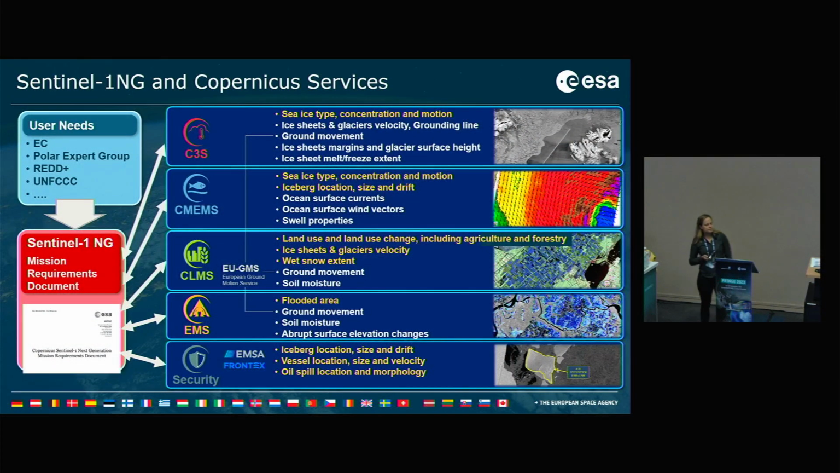Here is a look at the Copernicus services. So we studied the user needs from the European Commission, from the Polar Expert Group, and many different other user groups to decide what the mission should focus on.